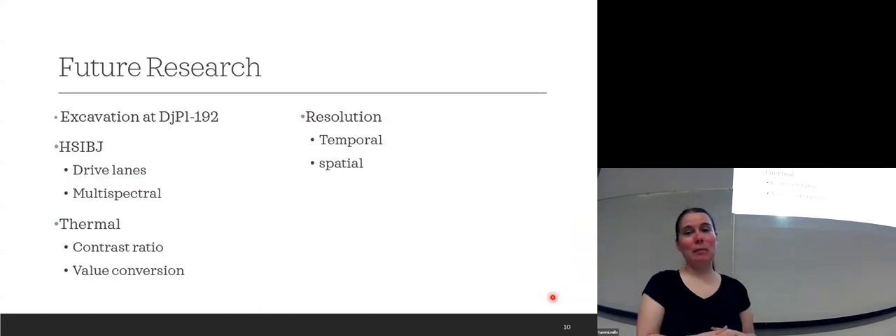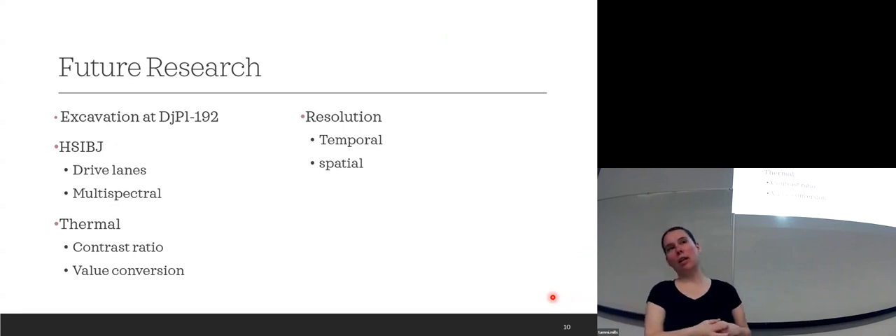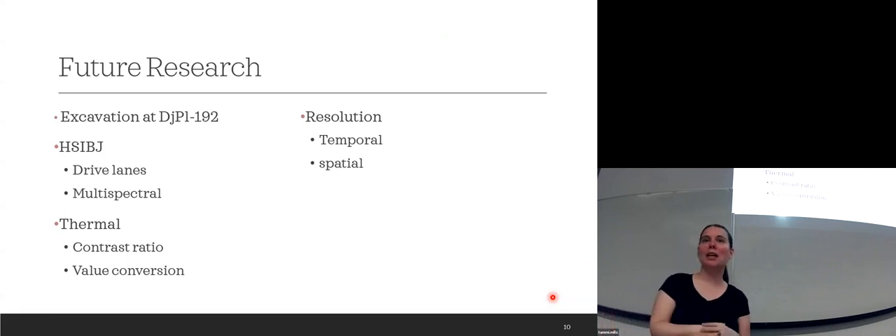So where does this all lead me? We're working with the landowner to do a partial excavation of one of the circles at DGPL 192. She's very excited about it, but she's worried that if too many people are on her land, it'll be a little bit unmanageable. So we're gonna keep the volunteering to a minimum at this point in time until she's okay with the numbers that I give her.